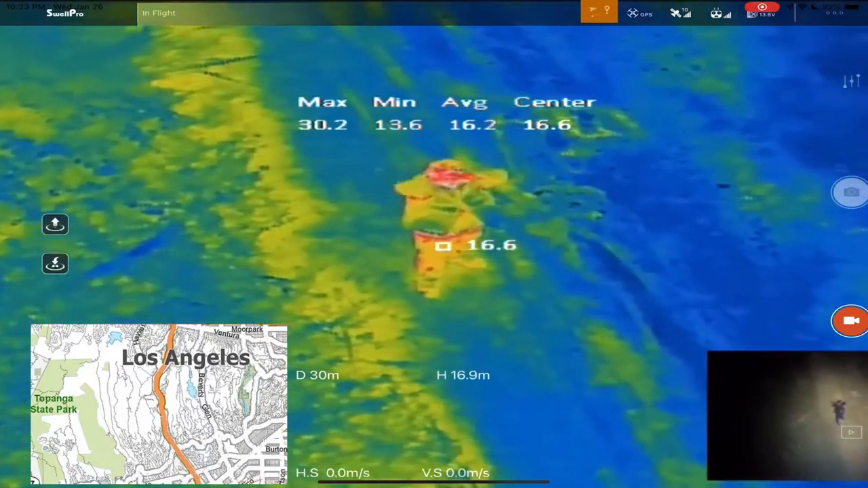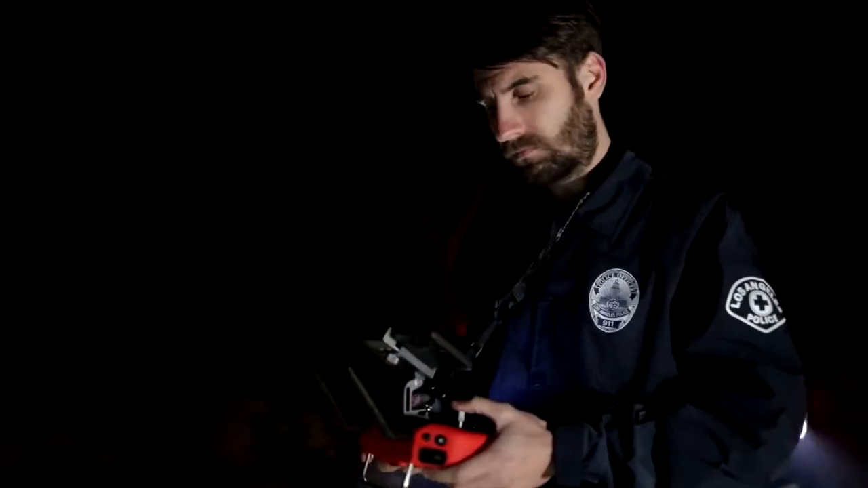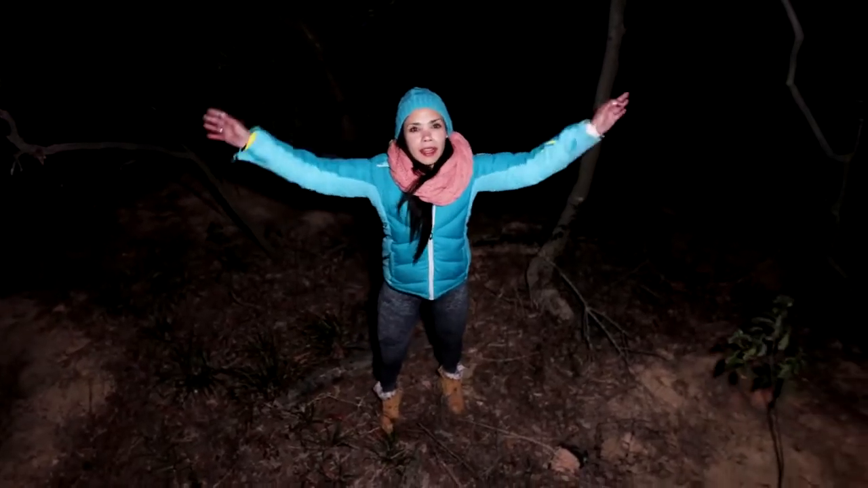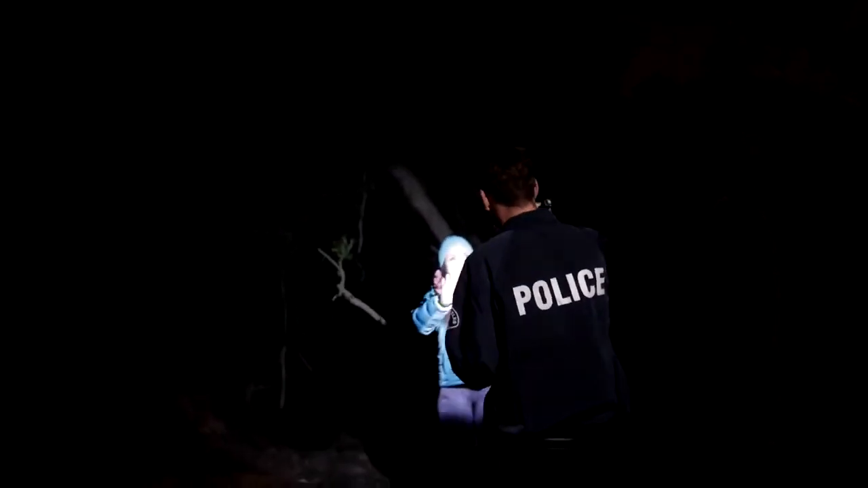Pilots can cover a lot of ground in just a few minutes and quickly locate missing people in the thermal view from a distance. The flashlight and the low light sensor literally turn night into day, giving pilots a visual confirmation of the situation before a viable rescue plan is made.